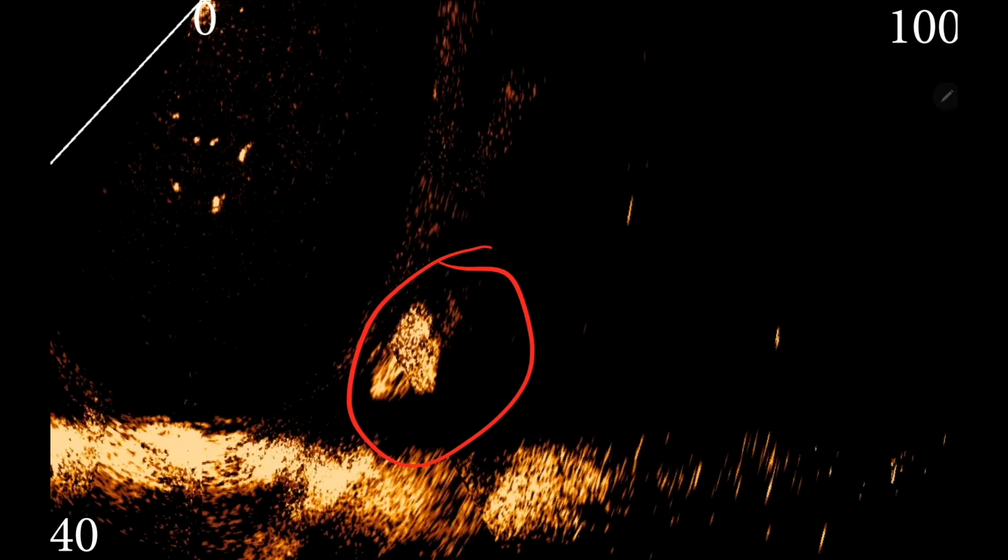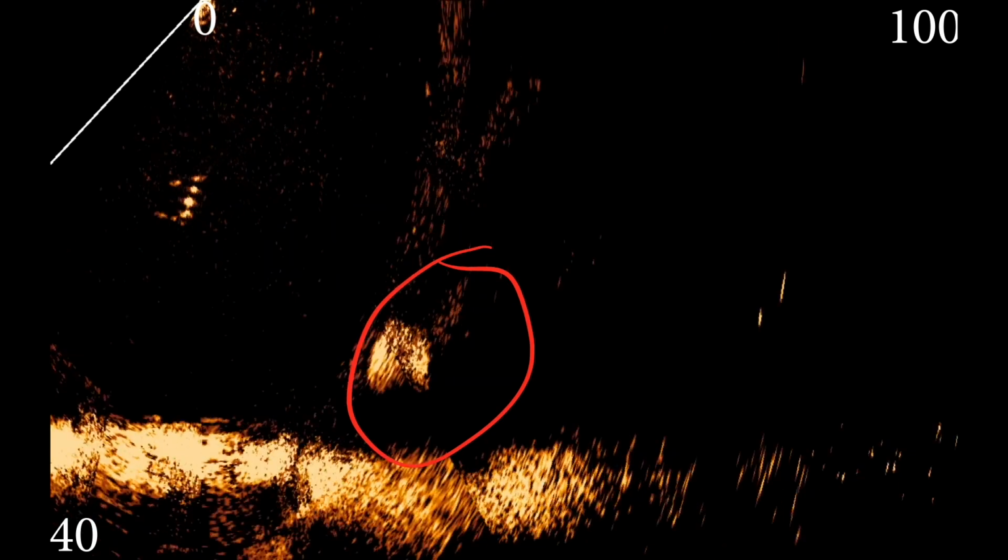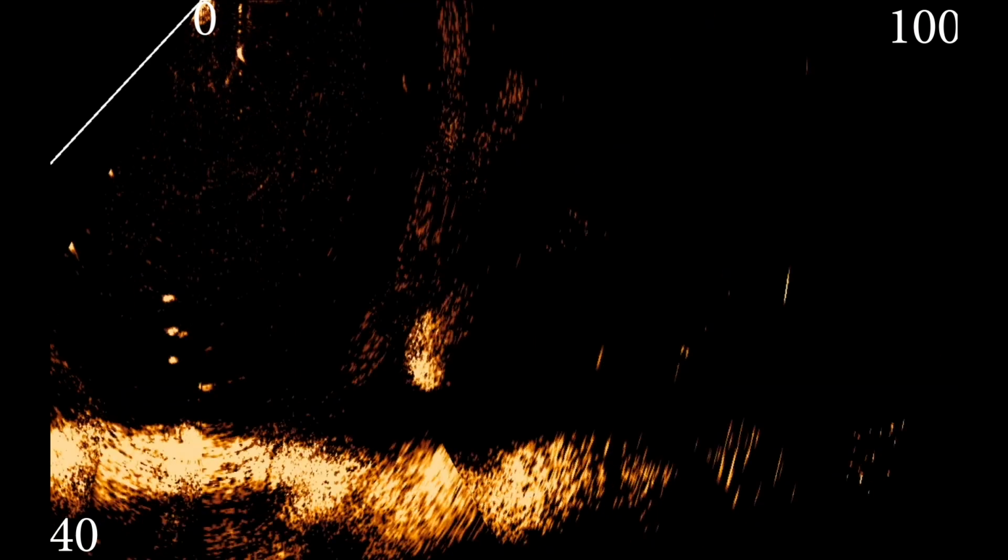Now, looking back on it, with more experience, I know what I should have done, because this right here is the big key, the balls of bait. That was the big key that, had I been throwing a little swim bait, I probably would have caught them. Or maybe I was throwing a little swim bait, but I was not doing what I should.